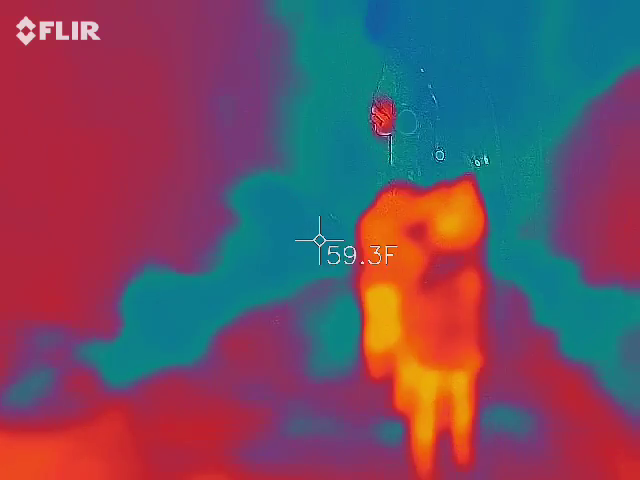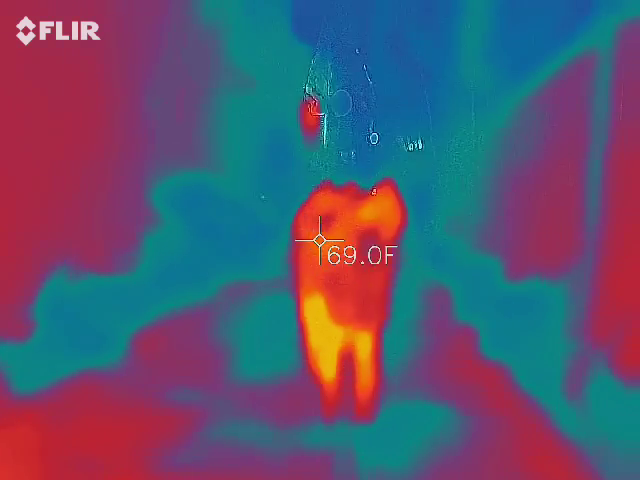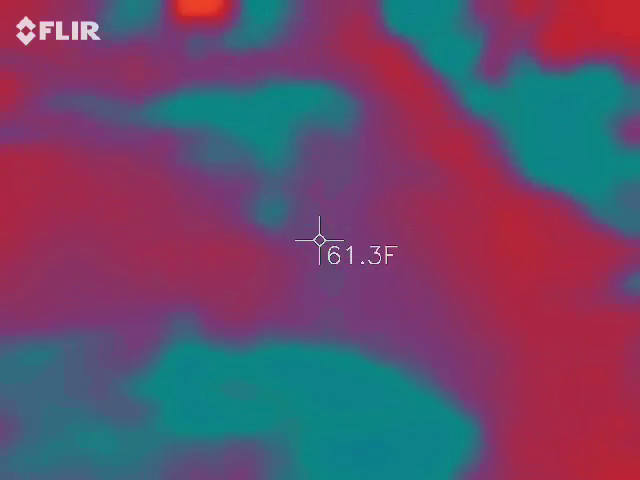There's nothing here. Another great photo op from where I'm standing. We have the plaque with lots of things that look perfectly lined up. So if anybody wants pictures that way, definitely.